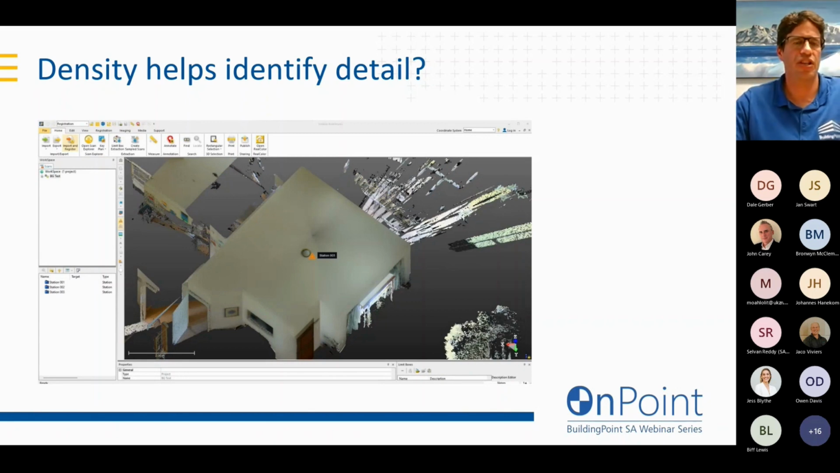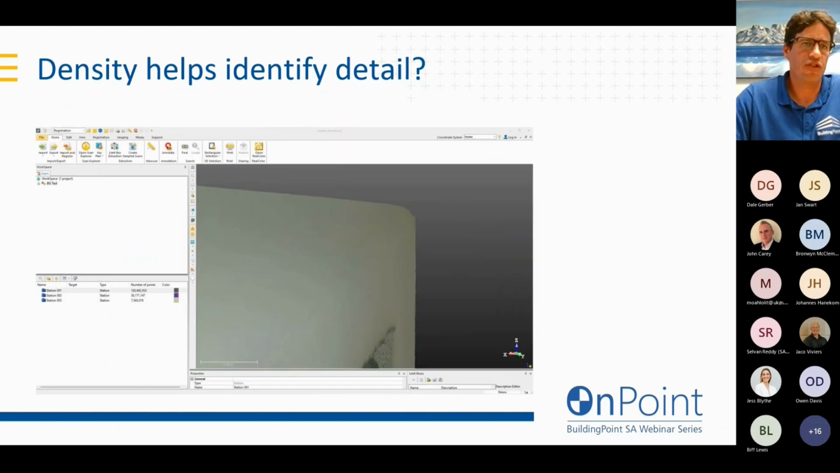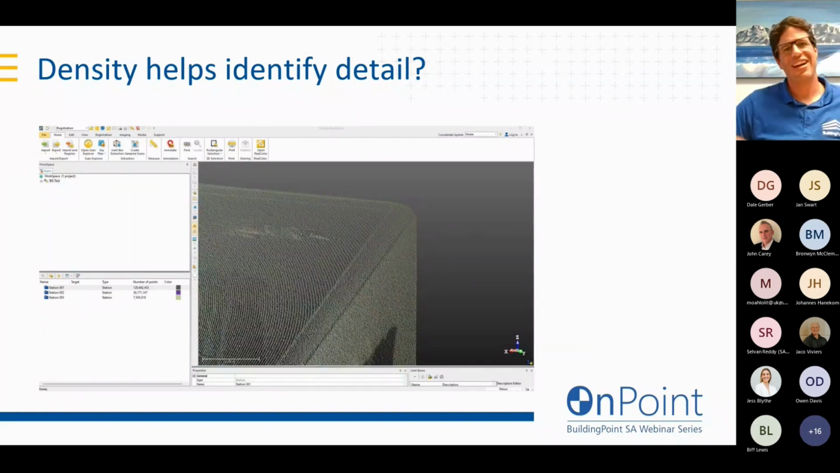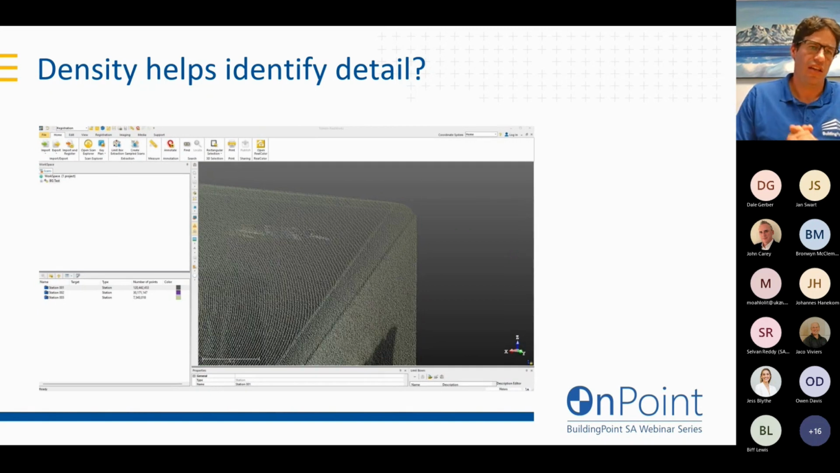So let's look at this picture. This is just a single room. Let's look at the corner, for example, just the cornicing of this room. We're wanting to model and identify the detail in the cornicing. Here we have a very high density scan, and you can see there's lots of points, lots of data there. But if you look at it at low density, you can actually identify more detail in a smaller, lighter scan than there is in a heavy, dense scan.